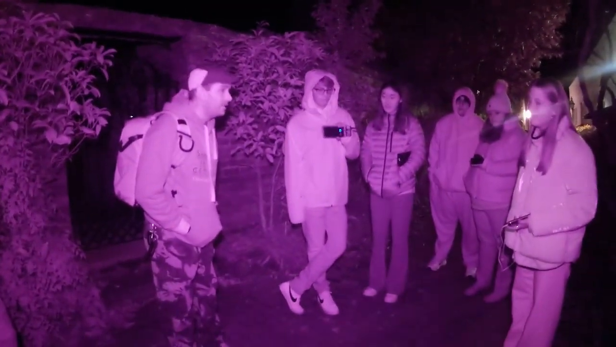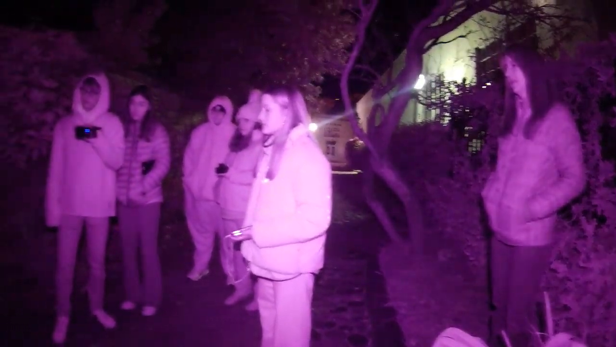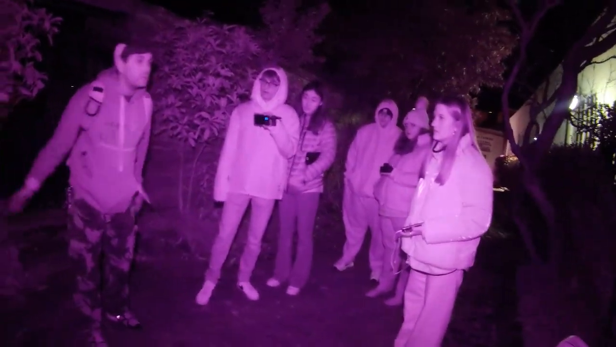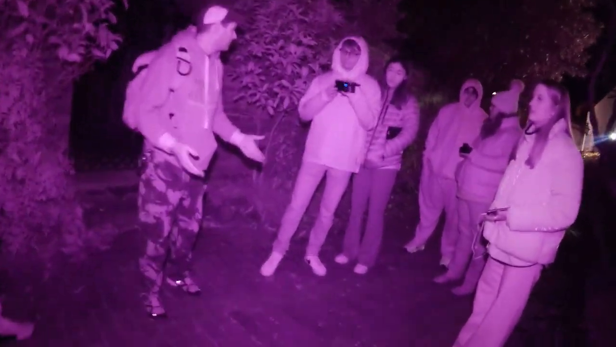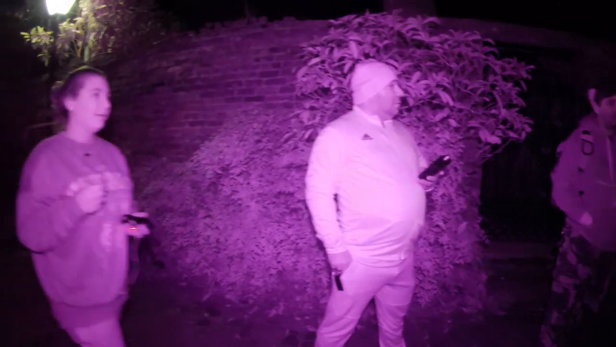So, one night, November 26th of 2020, yes, a very specific date, my entire group of 10 is huddled around that brick trying to get a reading. I'm trying to shoo them along because of that reason, and the fact that it's outside the kitchen window of the beautiful mansion at the end of the alley.